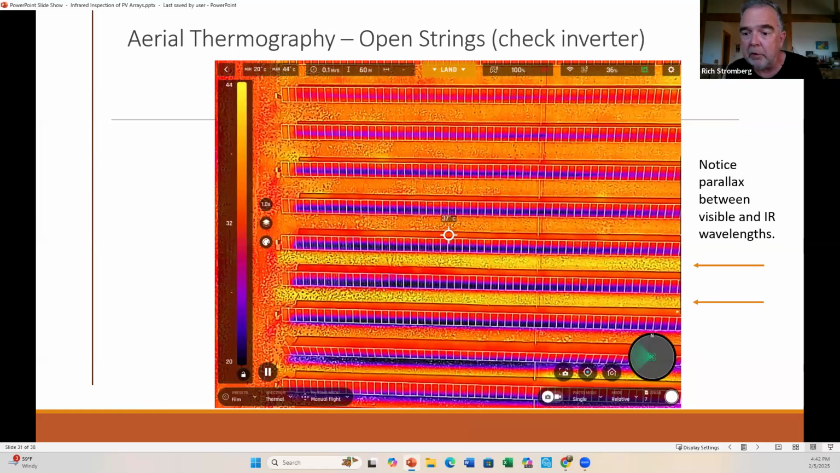Now here's some aerial images taken with my drone, and a couple of things to notice. One is that the temperature doesn't line up. This is 60 meters elevation above the array, so this should be right over these modules, but there's a parallax, a difference in exactly where the thermal camera is pointed and where the visible camera is pointed. This is off at this elevation by about 2 meters, because these modules are 2 meters high. So be mindful that when you're farther away, the parallax is going to be more noticeable.